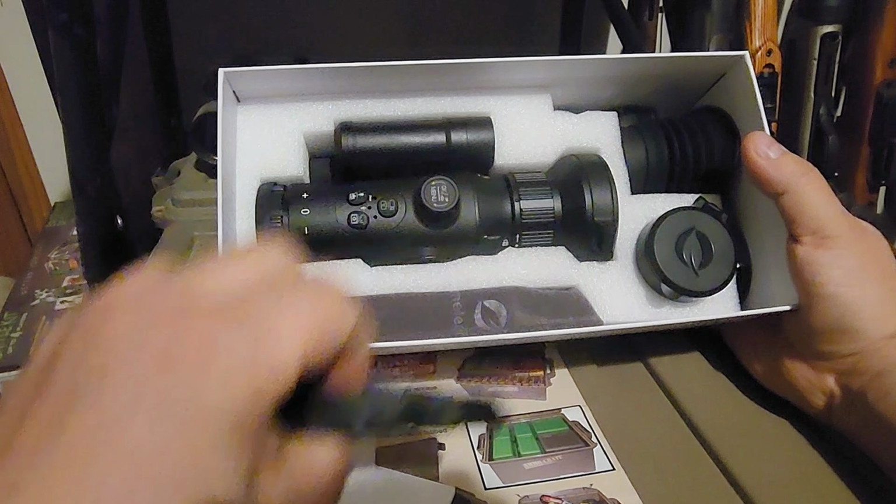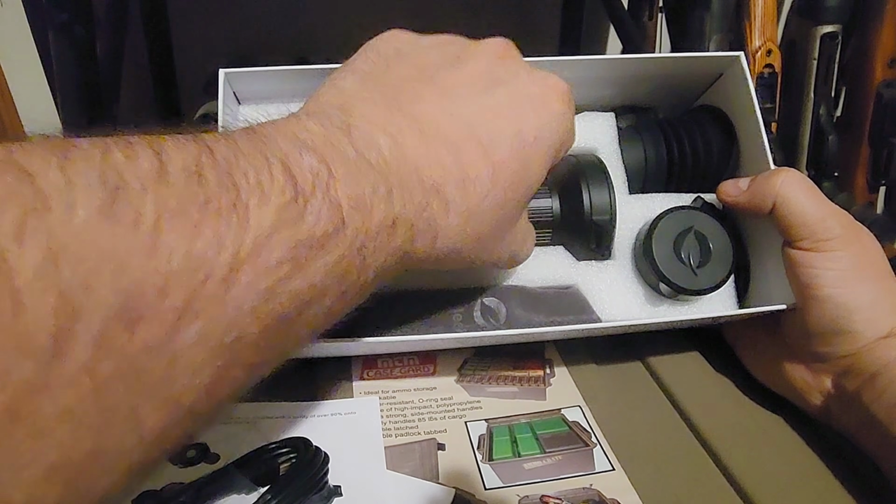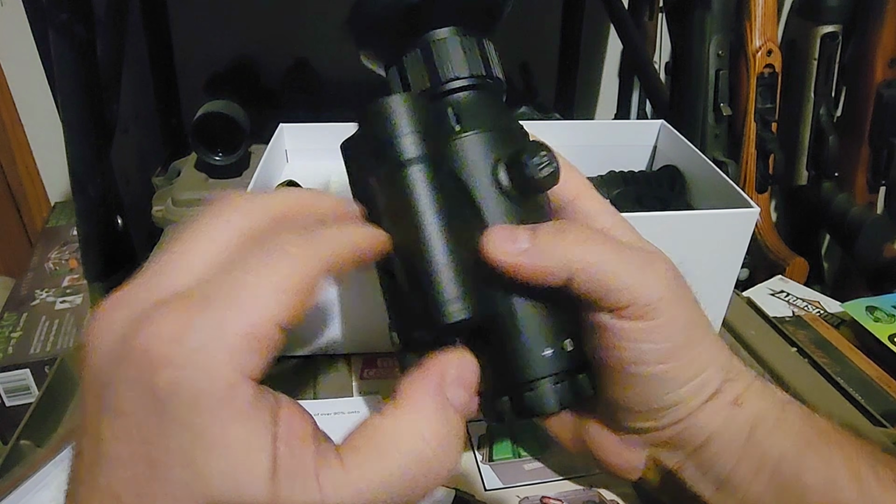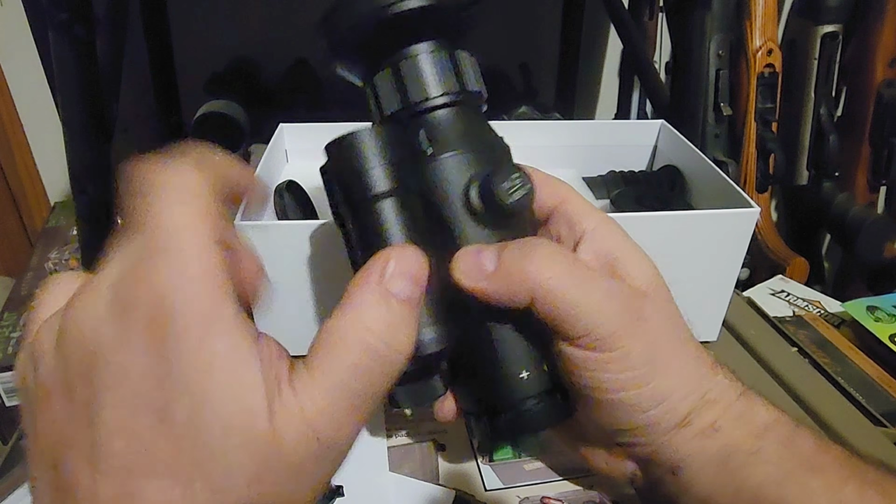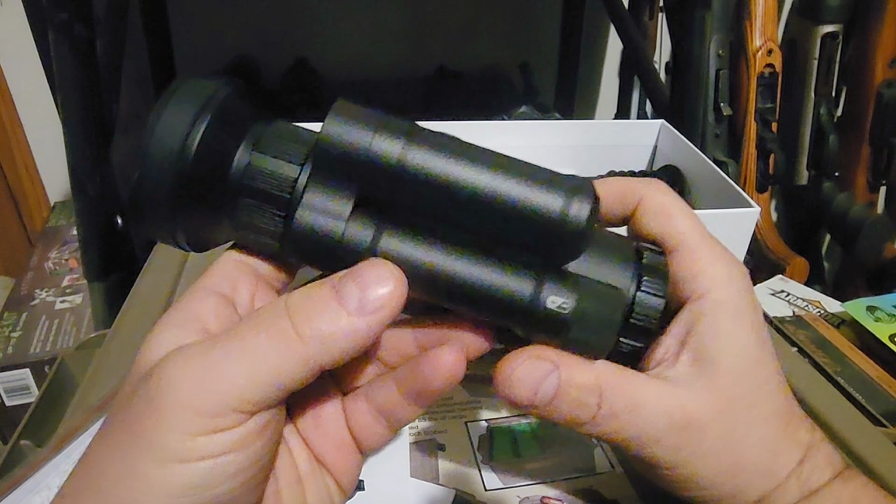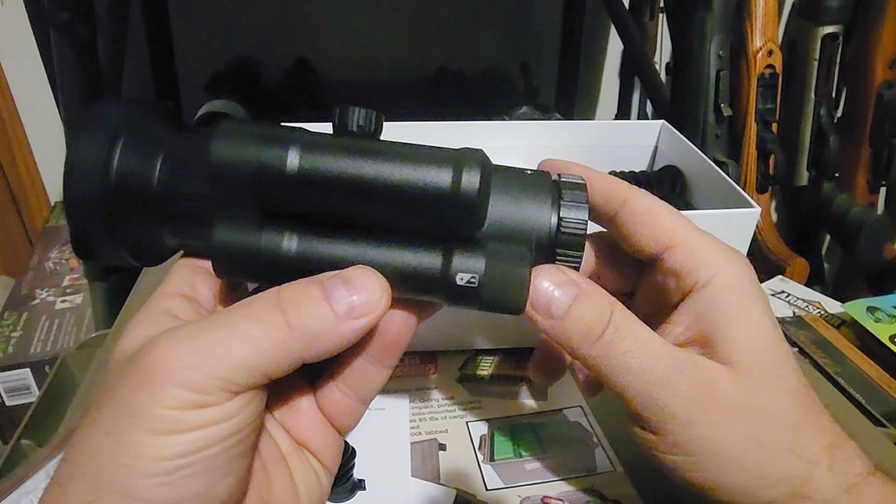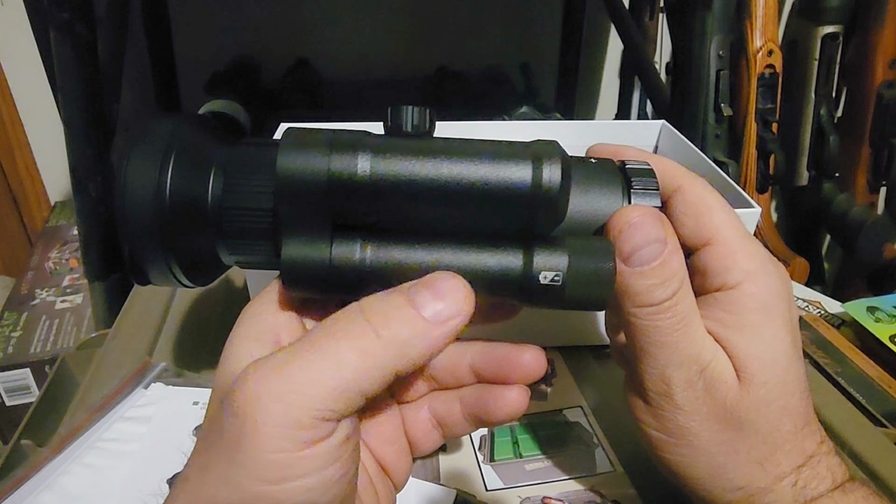So there's your charging cable, which on that note, really awesome that this one has a removable battery, because on their night vision scopes that I reviewed, one model had an extra battery that was removable that was extra power source to add to the internal batteries, and another one I reviewed only had the internal batteries.